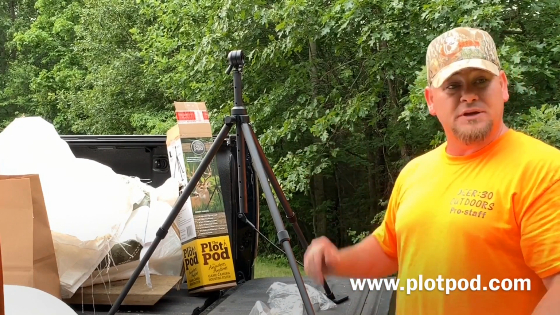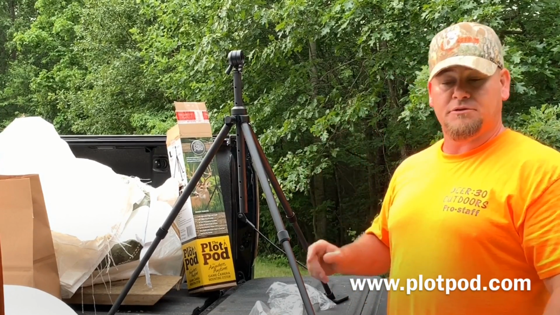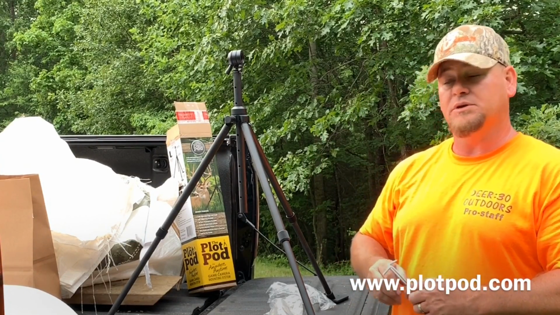In the middle of an open field, on a food plot, just like this setup I have here that I just showed you. No trees around, no problem. I'm gonna throw this plot pod in. It comes with the tent stakes. Make sure when you put these in, you put them at an angle all the way around. It'll give you more stability.